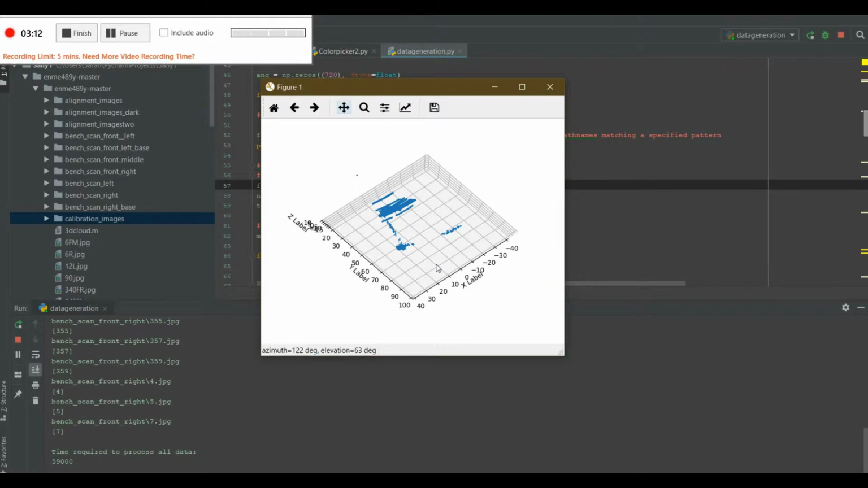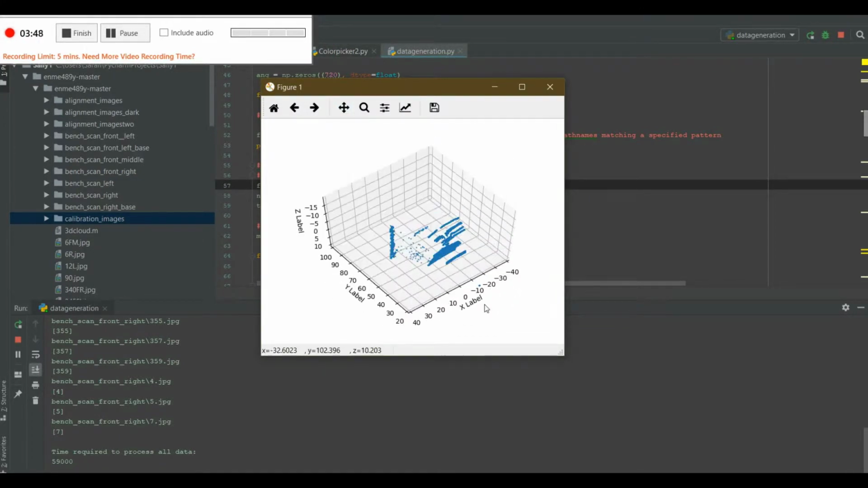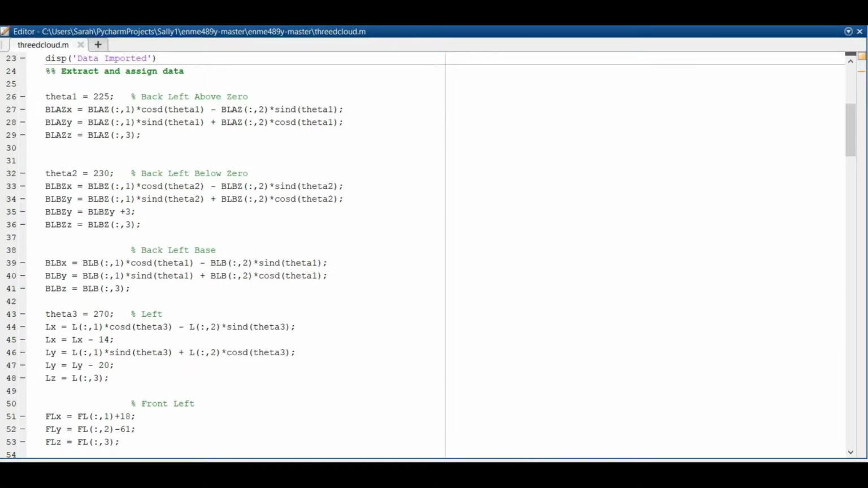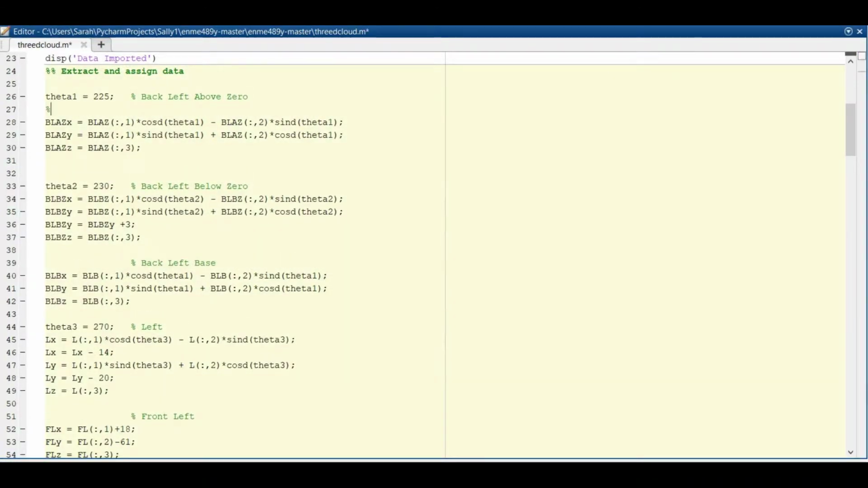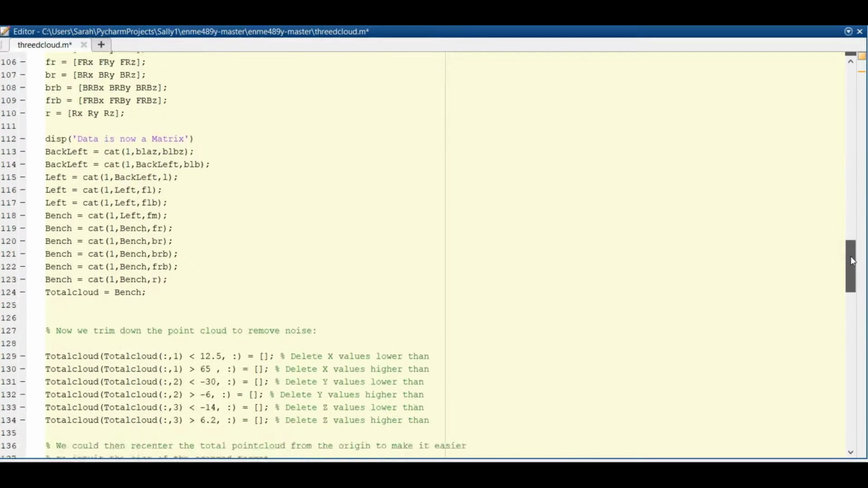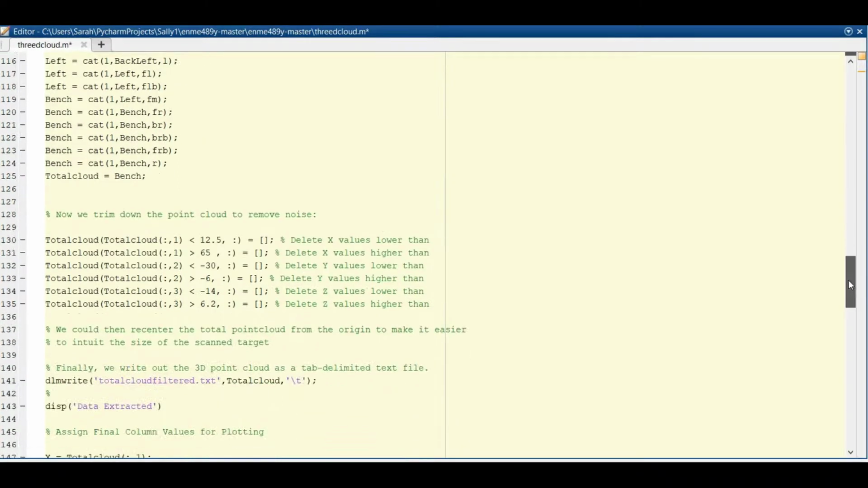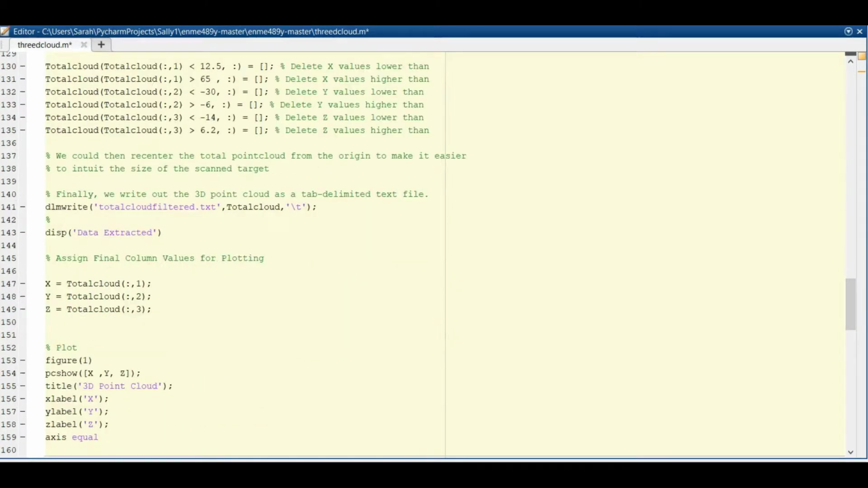I then took those .txt files and ran them through MATLAB to create matrices that I could then edit. Within MATLAB, each dataset was able to be rotated and translated, so that way it matched up with the other points. I then took those matrices that were matched up and used the cat function, which concatenated them together. The last step was to trim the cloud. Excess points that looked like they were superfluous or outside of the range of what I could expect were removed.